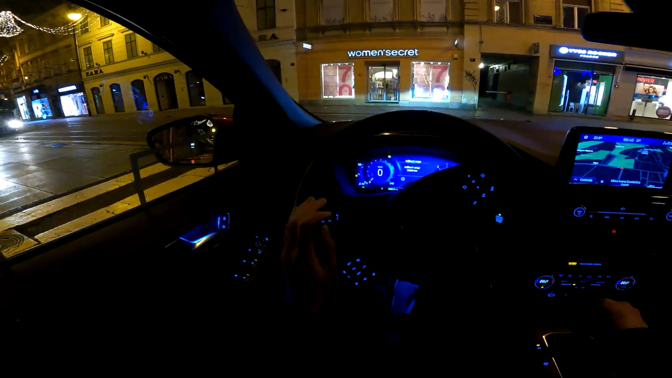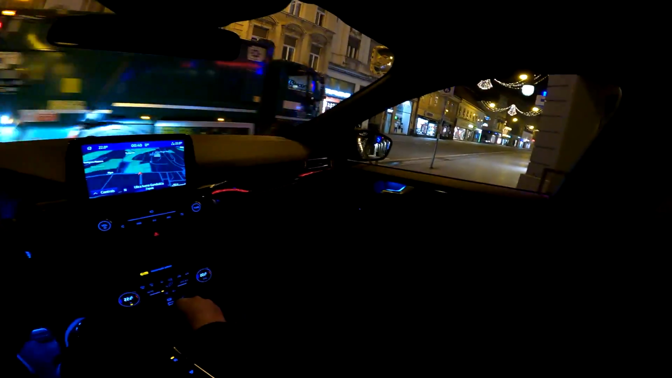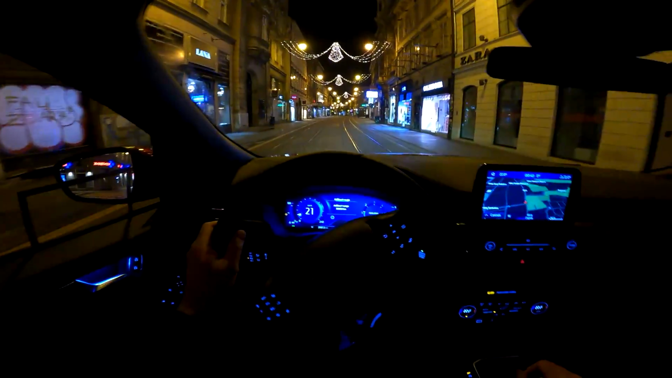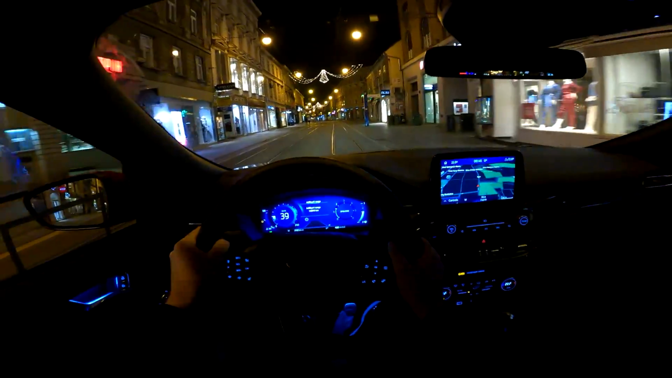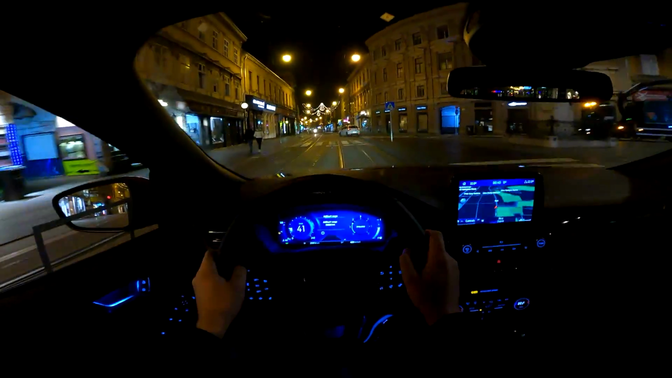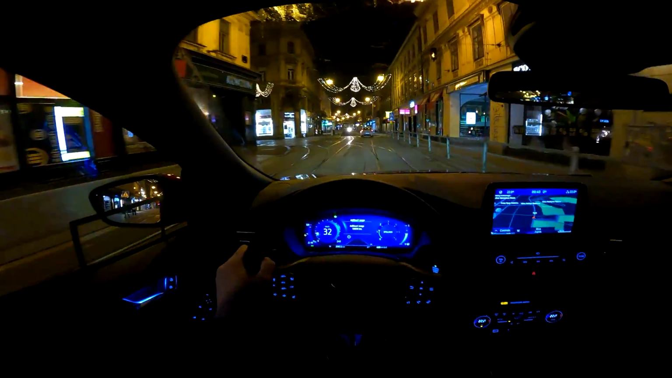And I love this clicking sound of the indicator. It is a pretty relaxing one, and this drive should also be pretty relaxing, because it's almost 1 a.m. and, you know, the city is pretty empty. We are driving through my hometown Zagreb, and this car does have driving modes. Let's actually focus on them right now.